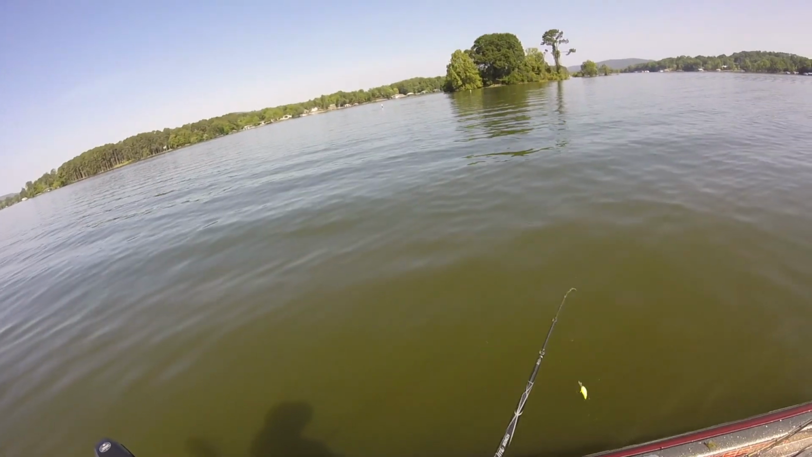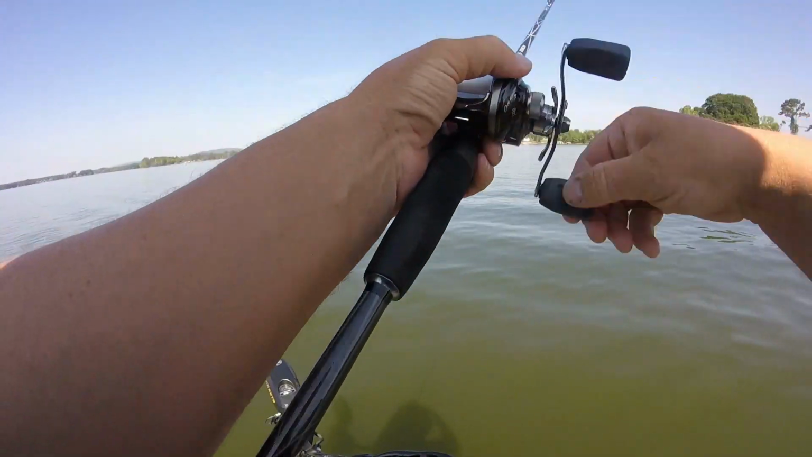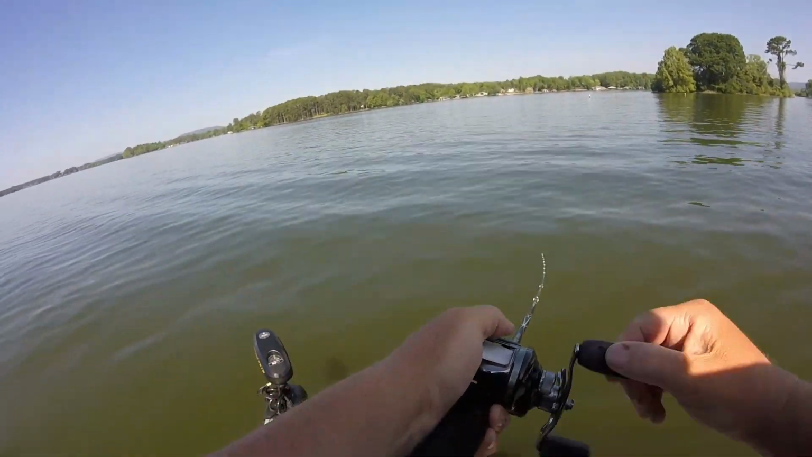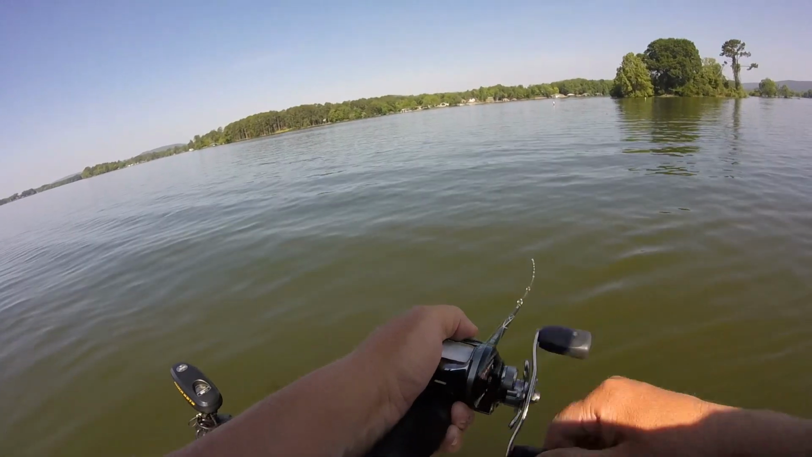Now, what I like to do, since we're so shallow, I would throw it out and let it hit the bottom and just slow reel it back, and make sure it's on the bottom.